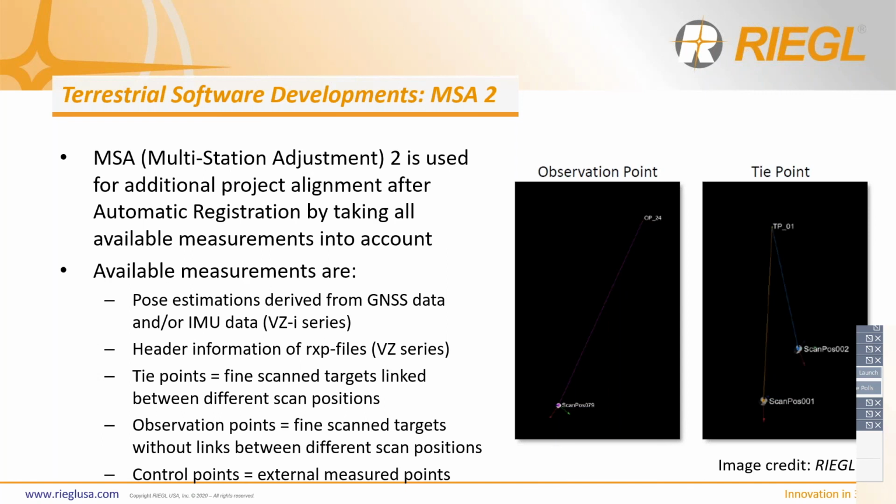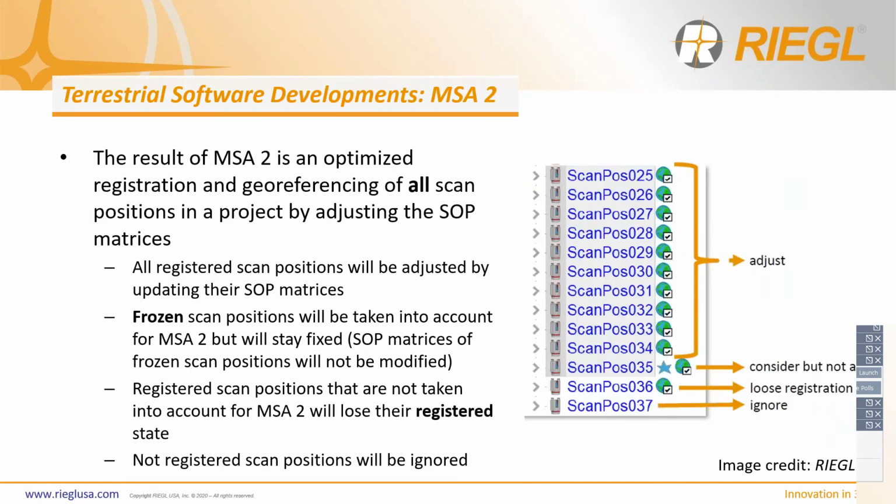Additionally, the available measurement elements that can be used for this project alignment are the tie points, which are fine scan targets that are linked between the different scan positions, observation points, which are fine scan targets without links between the different scan positions, and then control points, which are the external measured points. After all of this, MSA2 takes the scan data into account by extracting, merging, and matching the plane patches for each scan position. The MSA2 alignment process does not use voxels, but you can create them if you want to do visual quality inspection.